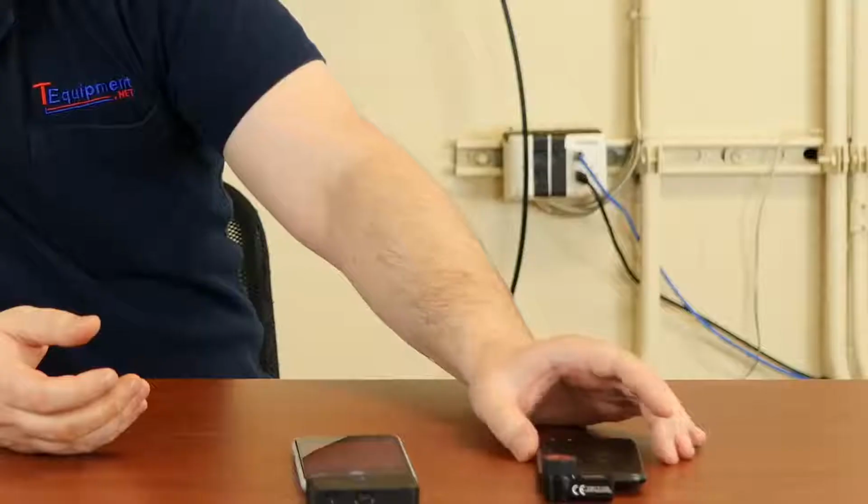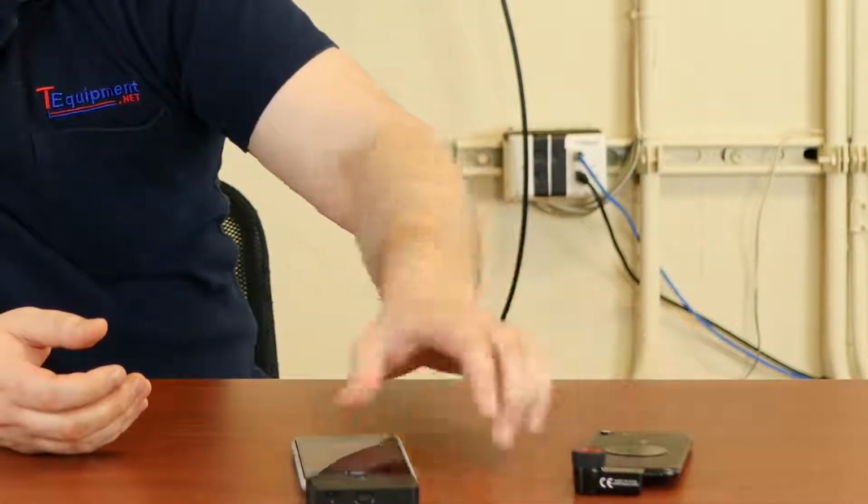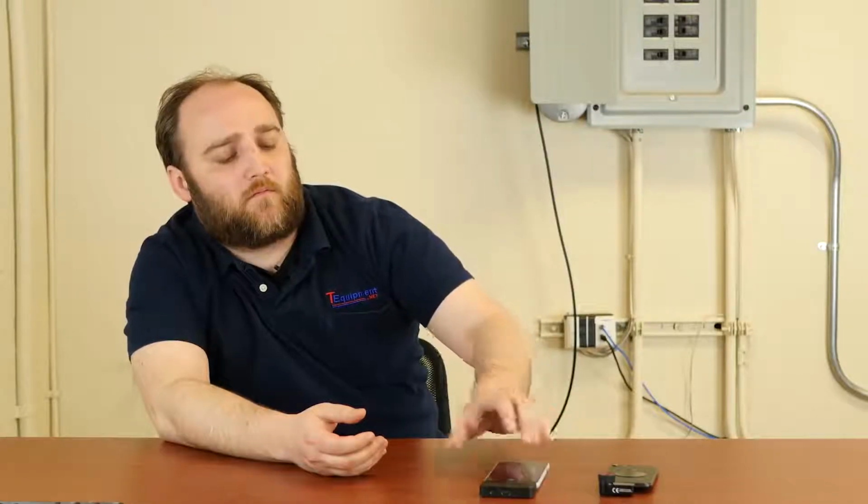A couple key differences between these cameras. Here's the Seek, and here's the FLIR. So you can see the Seek is quite a bit smaller. The big reason for that is that the FLIR needs to carry its own internal battery.